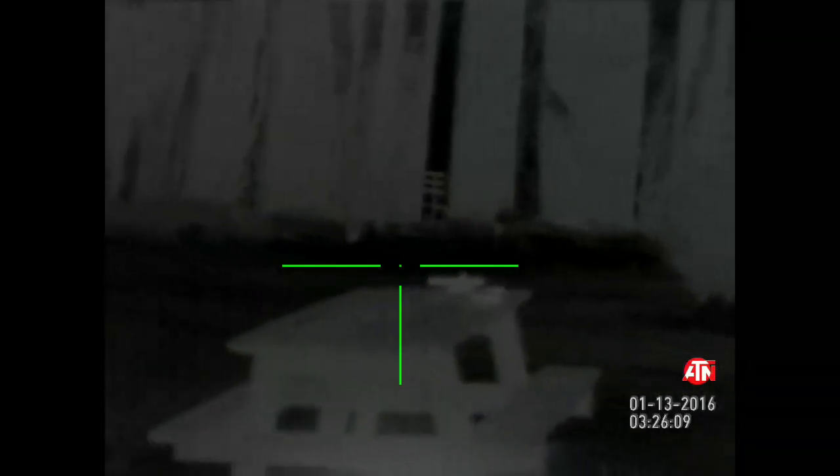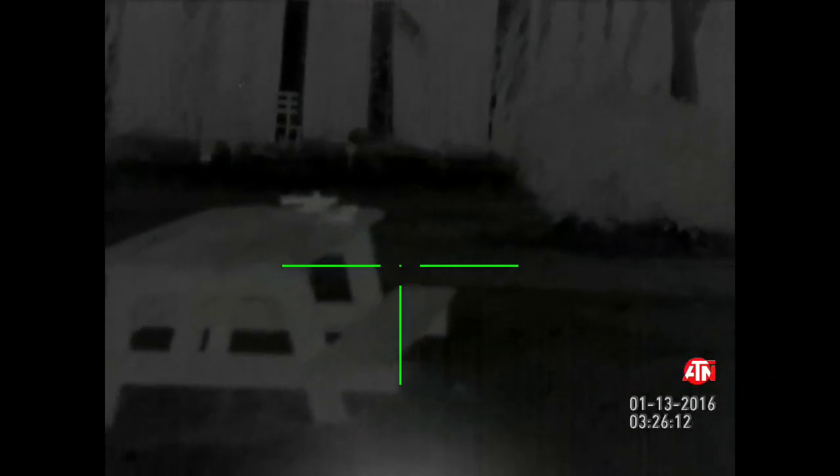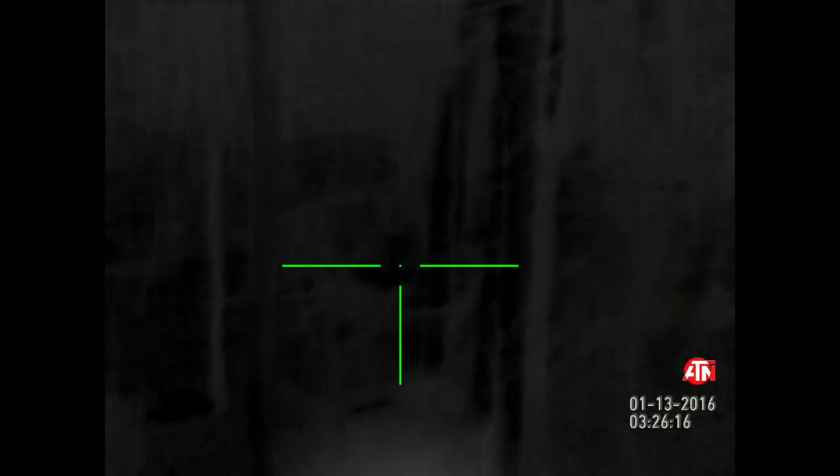So you really only have to shoot one group to zero this rifle. Doesn't matter where you're at, as long as you can see where your group landed. You should be able to zero it within one group. So that is a really nice feature. Its definition is good and you can adjust it.